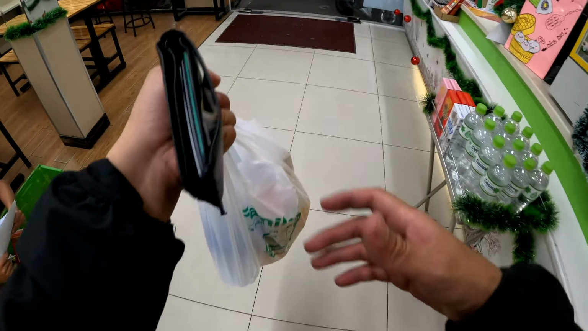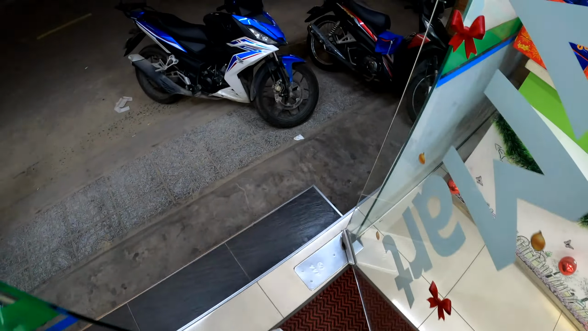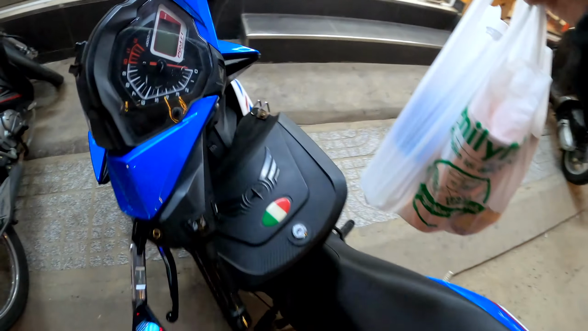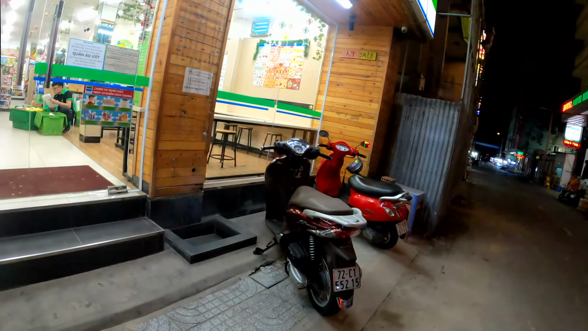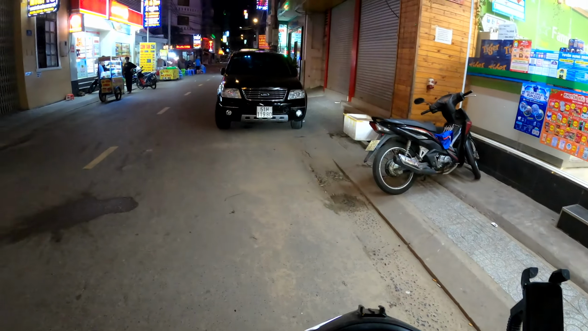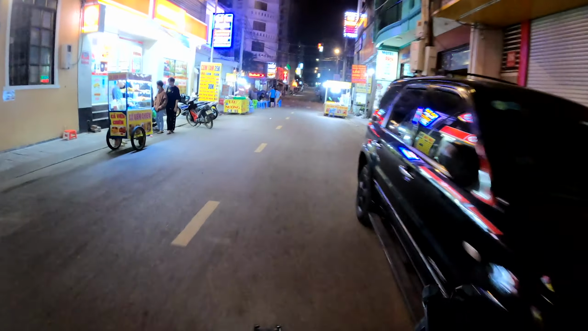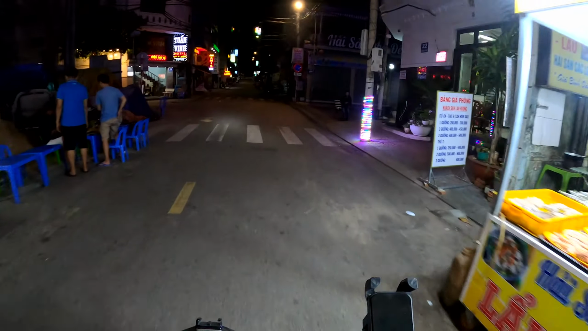So, all this for about $3. Not bad, right? Or this for $3. One of the things I love about 150cc is that they are very lightweight. They're fun, they're quick, and they're efficient on gas.